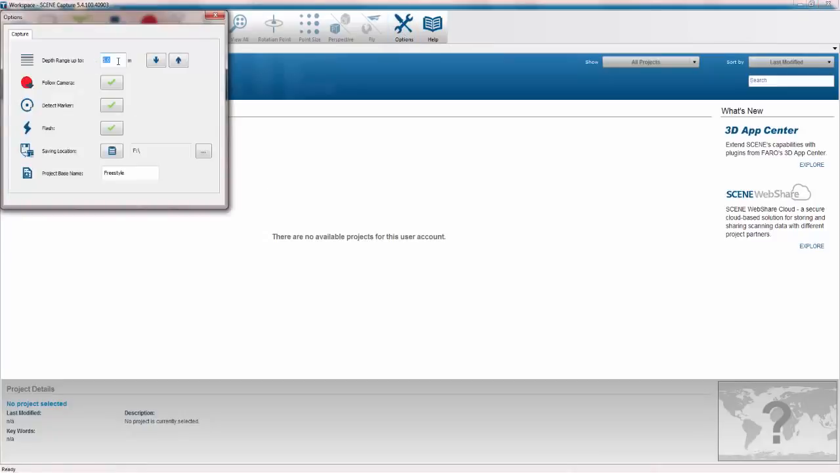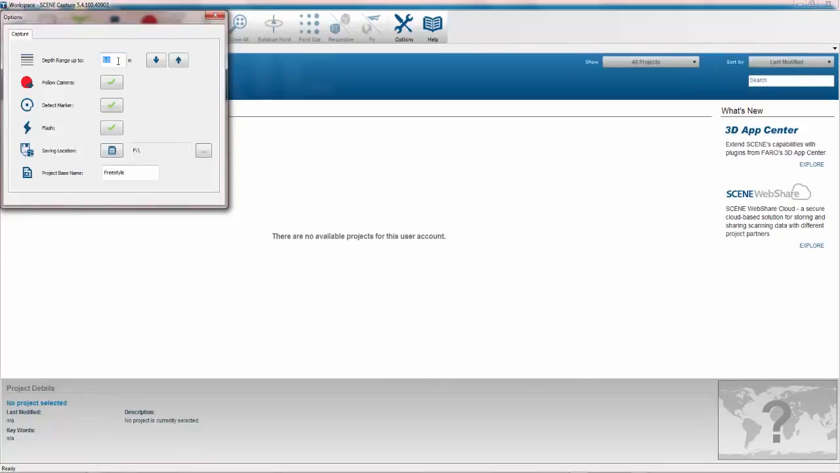In here, we can set the range to target. As mentioned previously, the device has a 0.5 meter standoff, and we normally work up to about 3 meters, but in testing, we have captured data up to 10 meters. I tend to leave mine at 5 meters. We can also turn on or off the follow camera here.